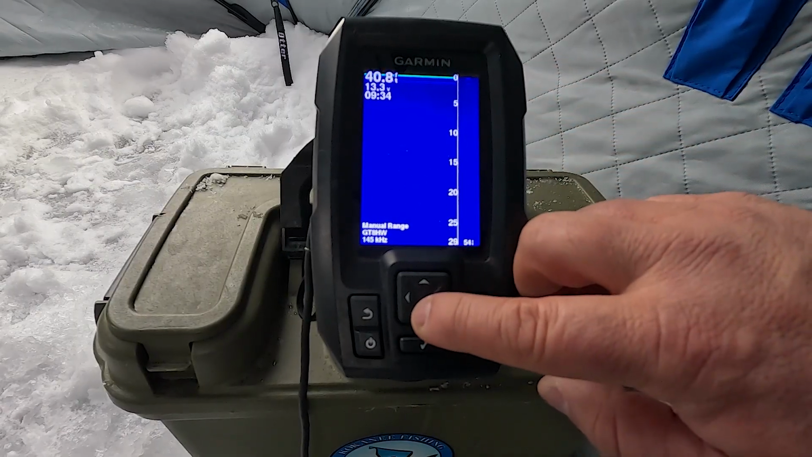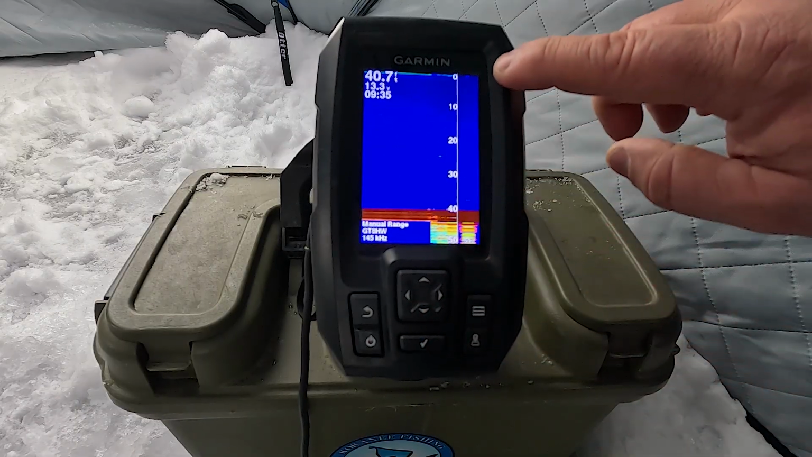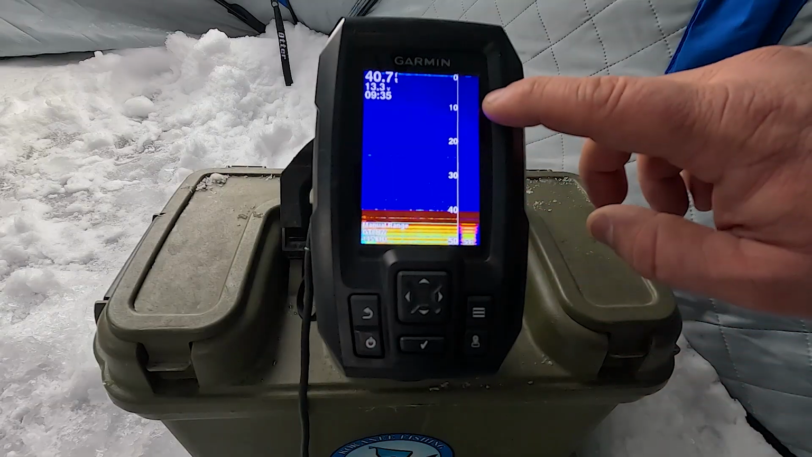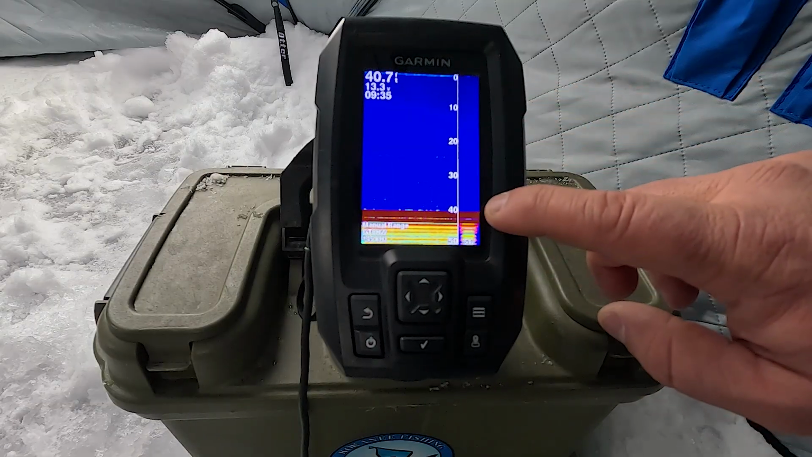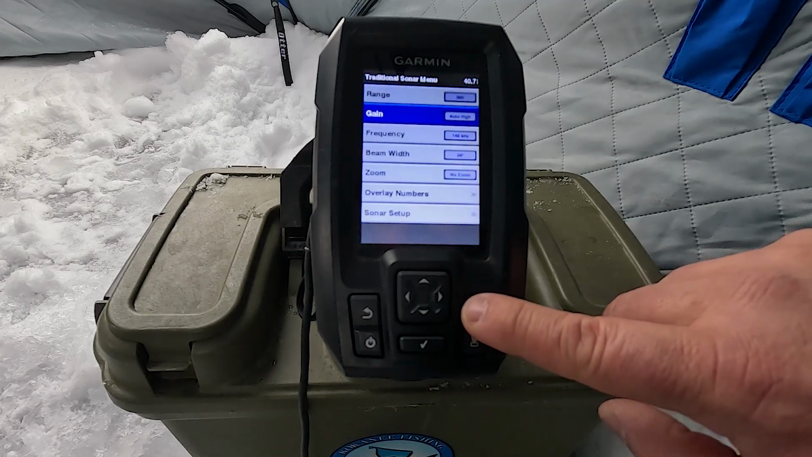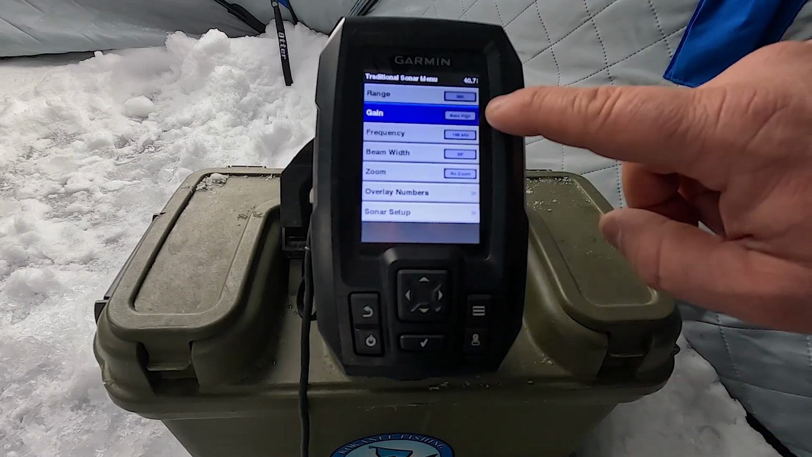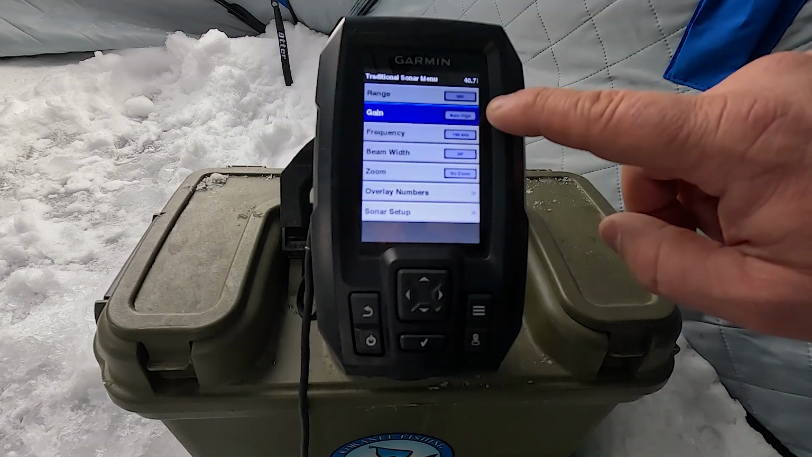Now here in this example, I'm going to zoom out. I want to see all the fish from 40 feet to the surface. Now if you can see this, we have some interference here on the screen. To get rid of that, you can press the menu button and select your gain. Now right now the gain is set to auto high.